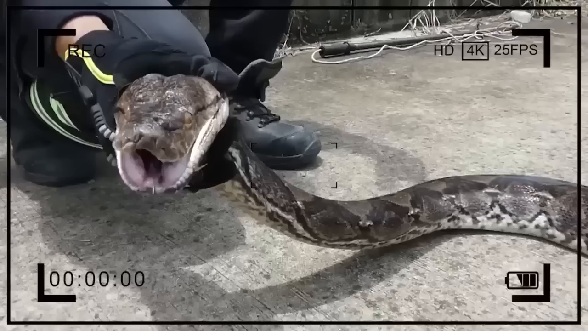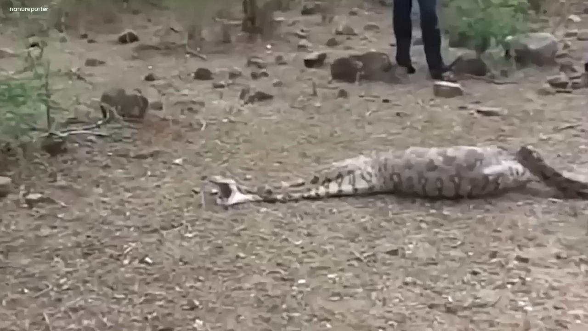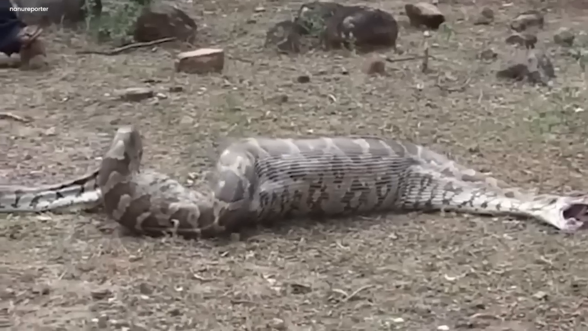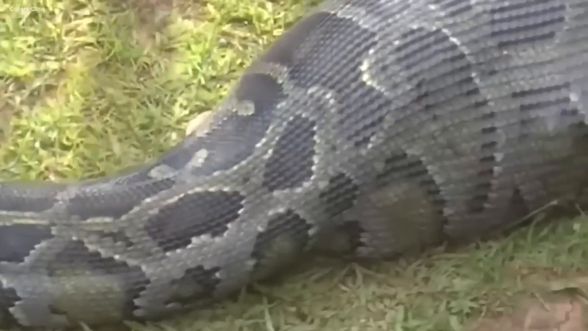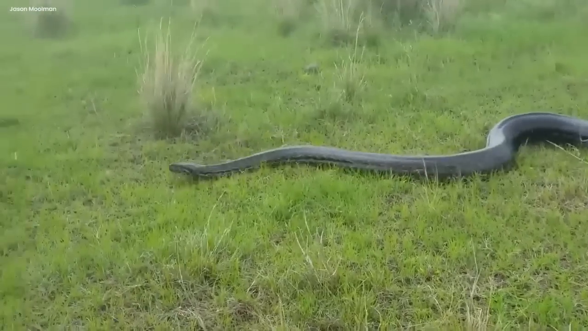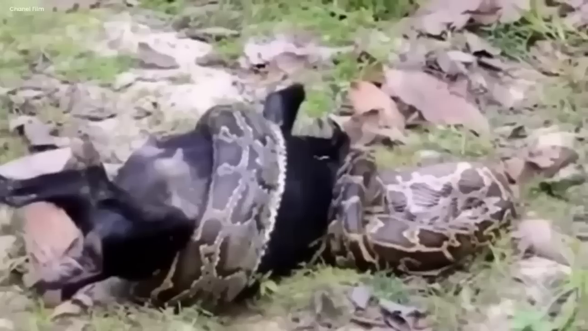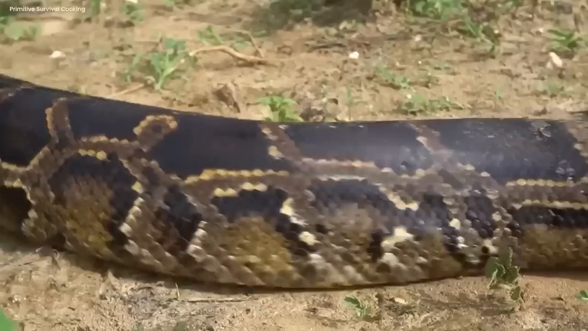Python swallowed the whole goat. In the quiet rural darkness, the camera captured a chilling sight. A python, its inky black scales gleaming ominously. Its presence sent shivers down spines, for it looked as perilous as the night itself. In a scene that defied belief, the python slithered forth and devoured an entire goat, swallowing it whole without the slightest morsel of hesitation.